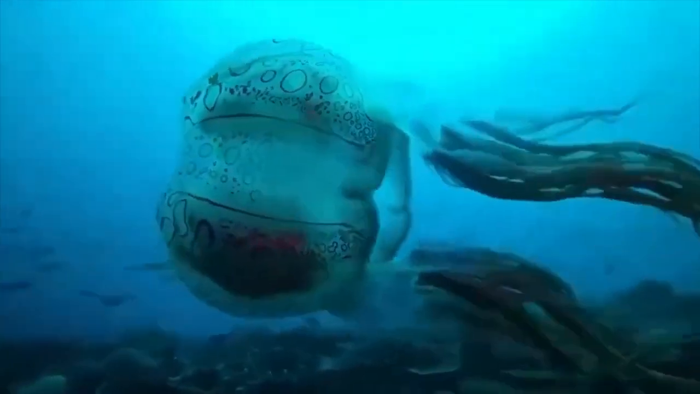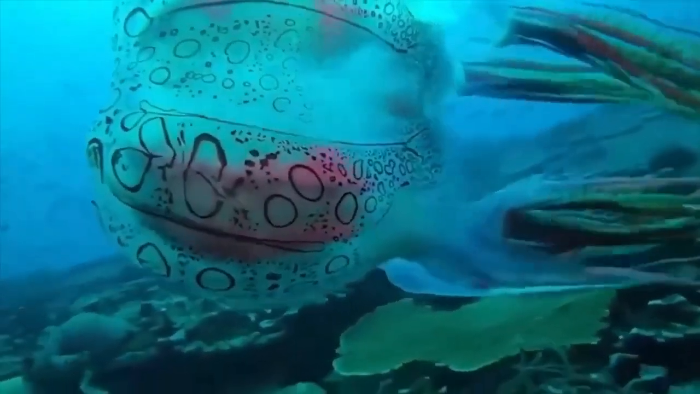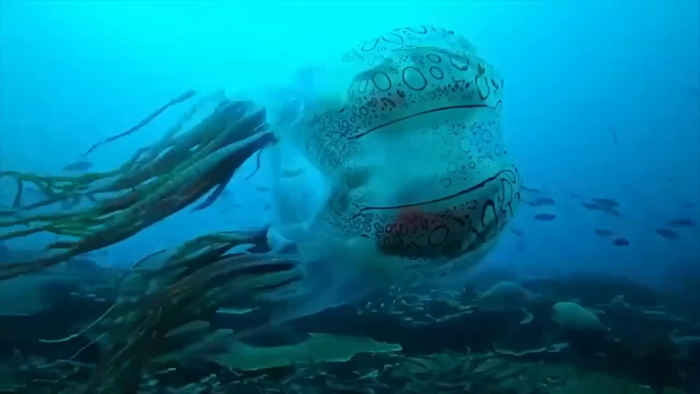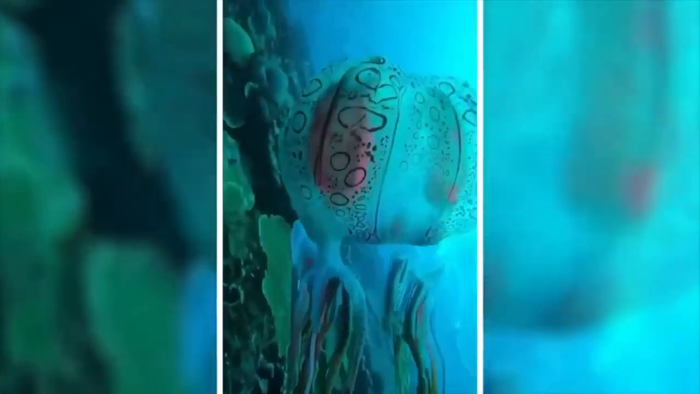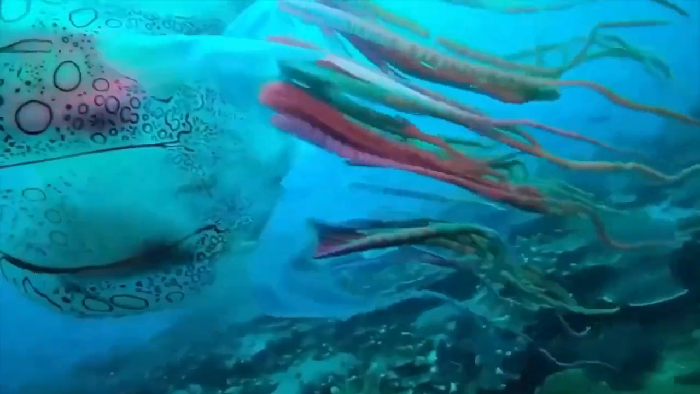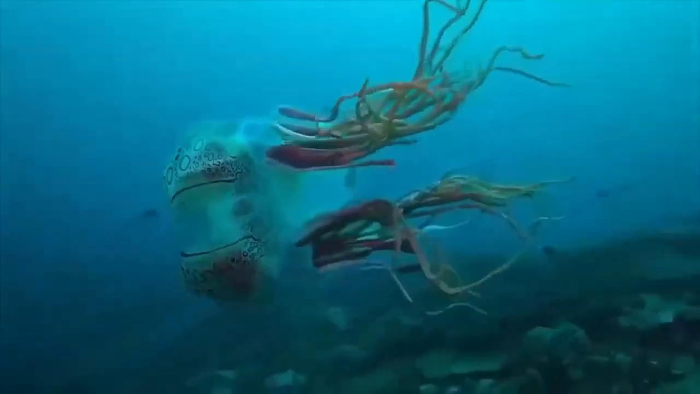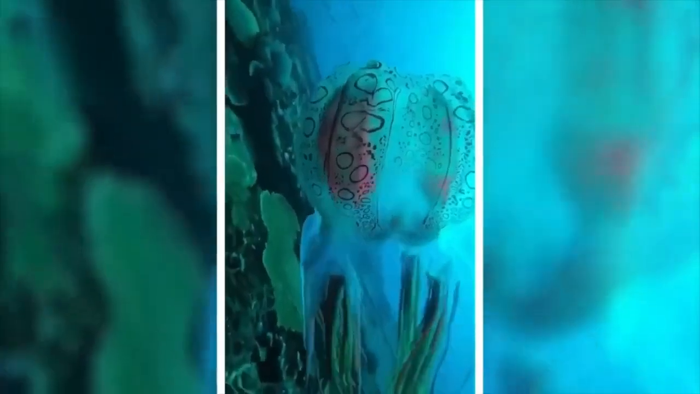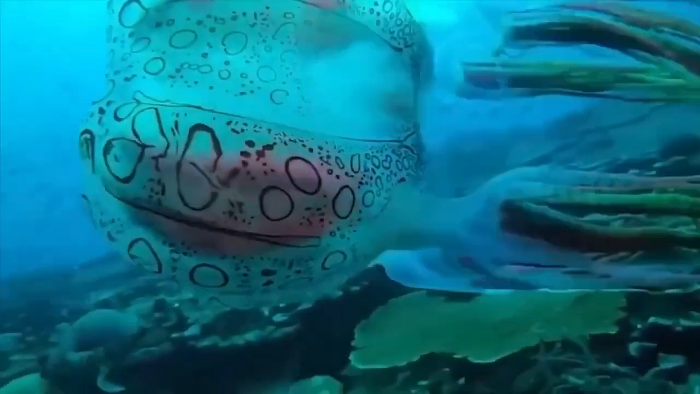Box jellyfish. Now let's talk about this deadliest but the prettiest creature ever. It is the box jellyfish. Now don't be fooled by its delicate and almost see-through appearance. This thing is a silent killer. Its venom is so potent that it can cause heart failure and kill you in just a few minutes. So if you're ever out there in the ocean and spot a box jellyfish, swim the other way as fast as you can. Trust me, you don't want to mess with this deadly beauty.